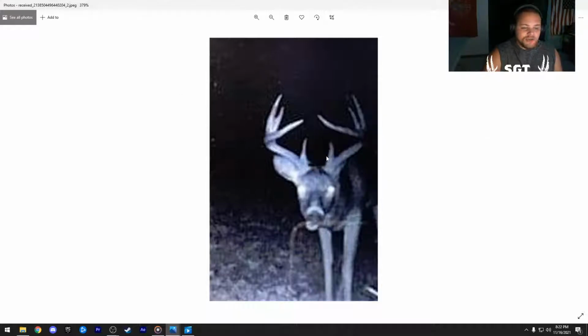Because you can see, deer ears, depending on the age, are 15 to 17 inches. And he's not really outside his ears by much. So he's not that wide. Could be a 3-year-old buck. I can see why we'd pass that buck up.